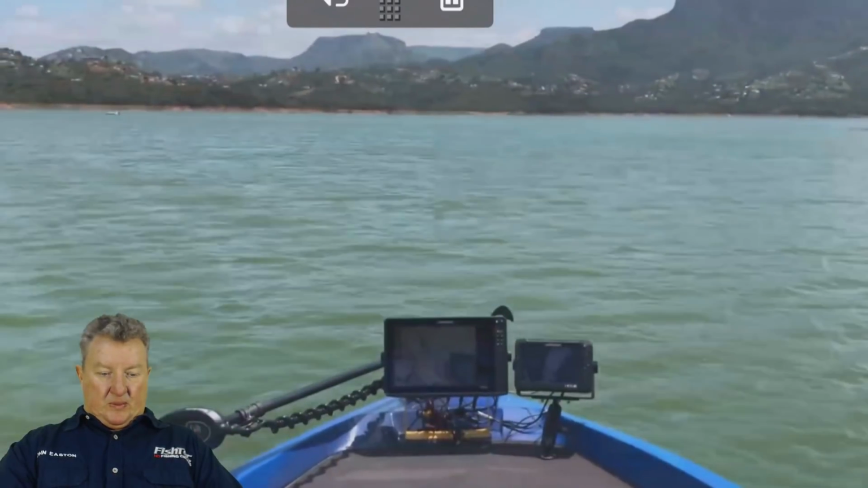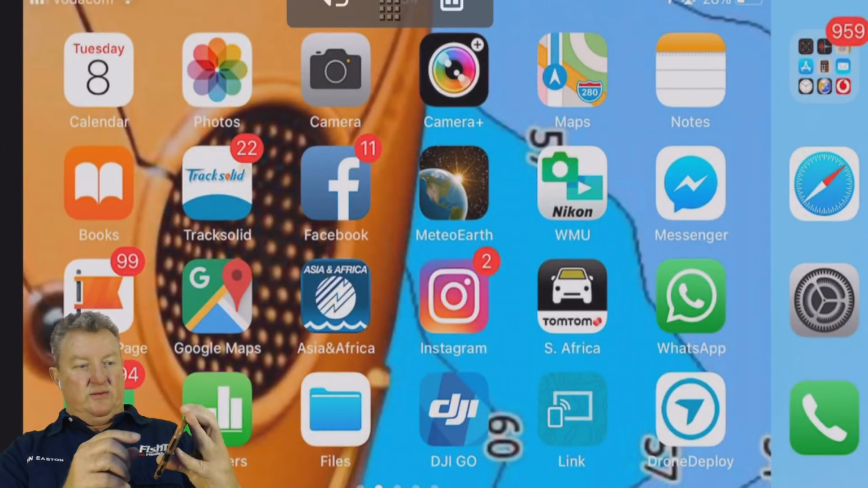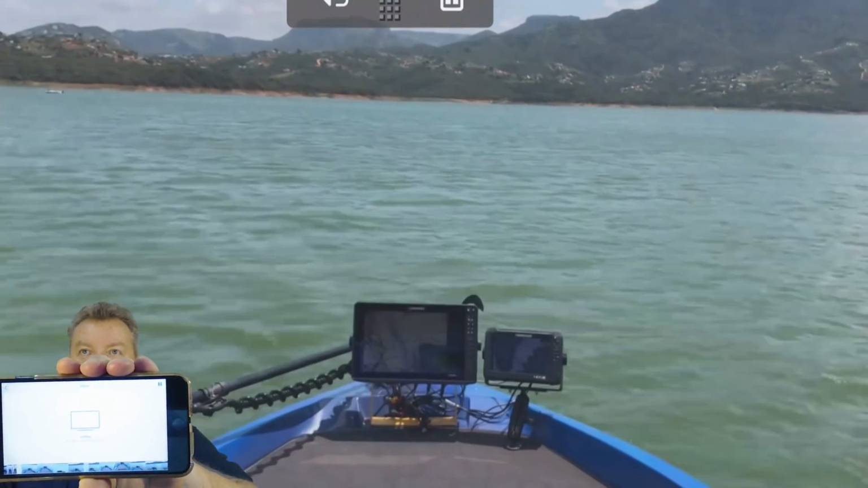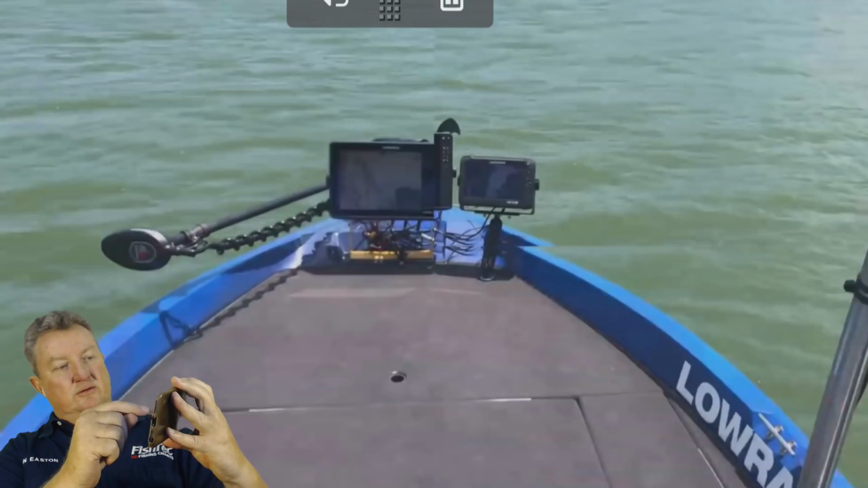So as you can see, that's exactly what I'm looking at. If I go to my pictures, there we go, and I push play, just so you don't think I haven't photoshopped it or something. Come on.